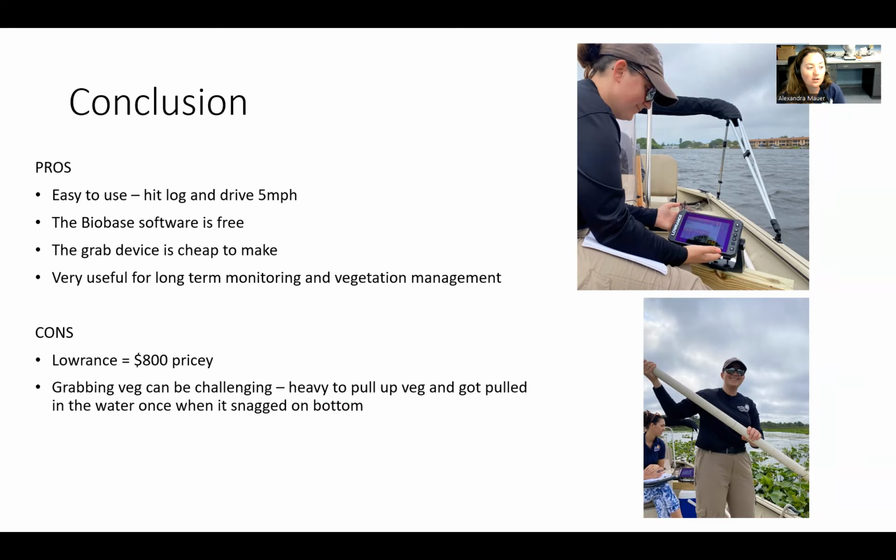The other cons are grabbing the veg can be challenging. One, it can be really heavy, and I did have to switch off with somebody halfway through. And two, if you snag with anything on the bottom, you can get pulled into the water. But overall, it's a simple tool, and it's a really powerful output.